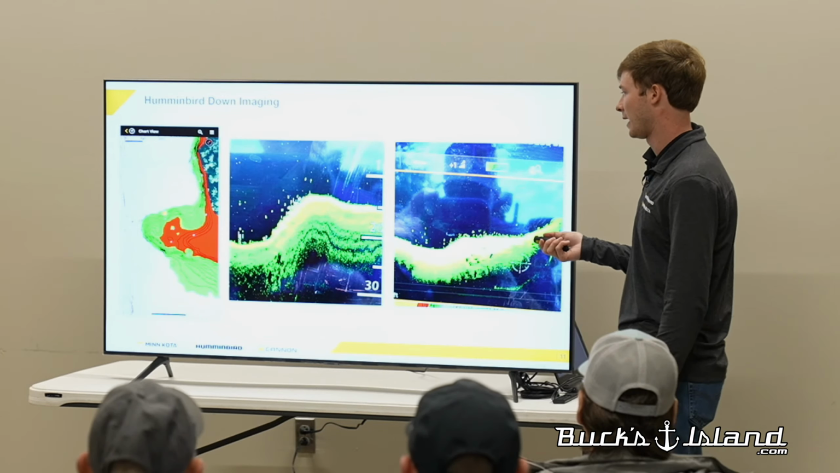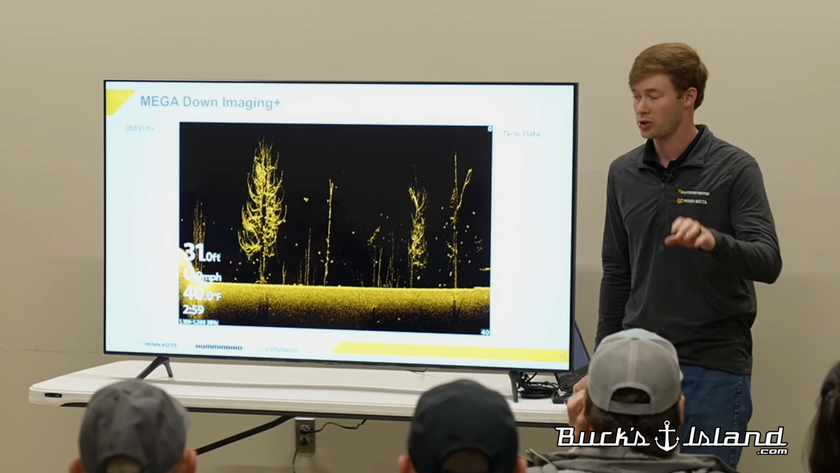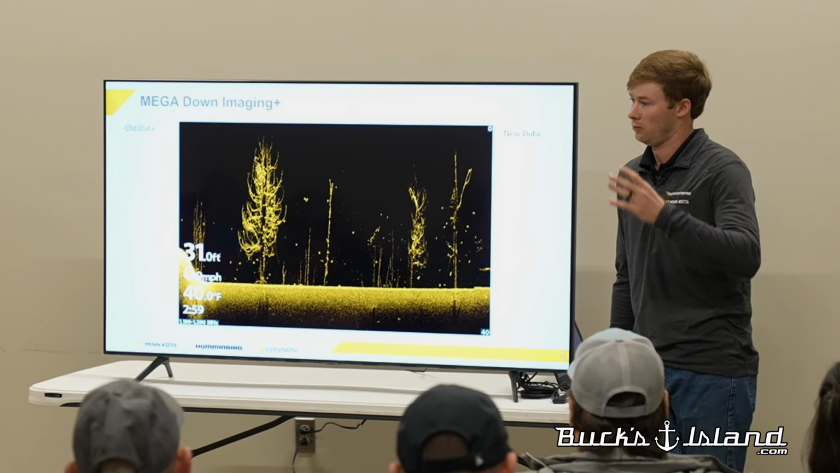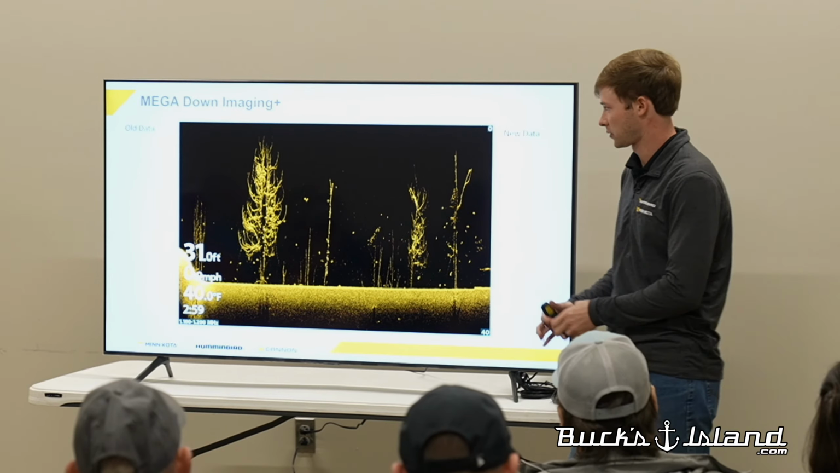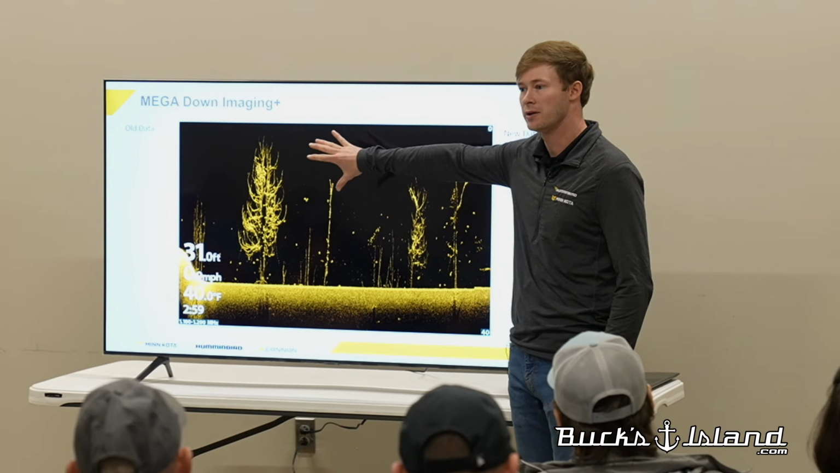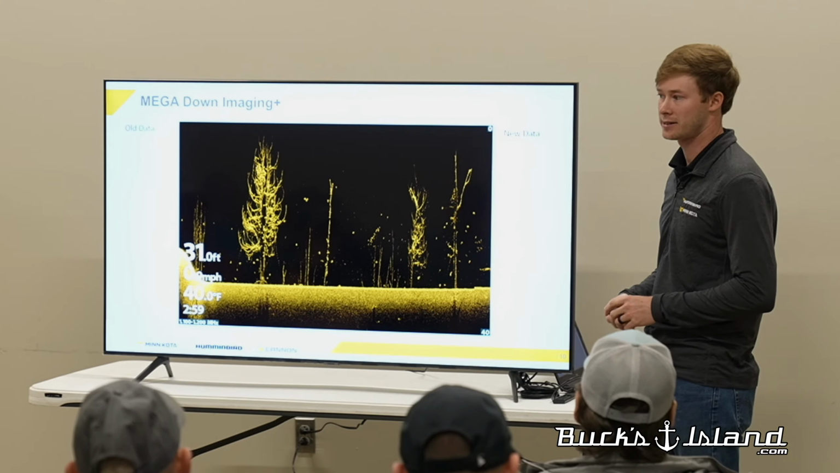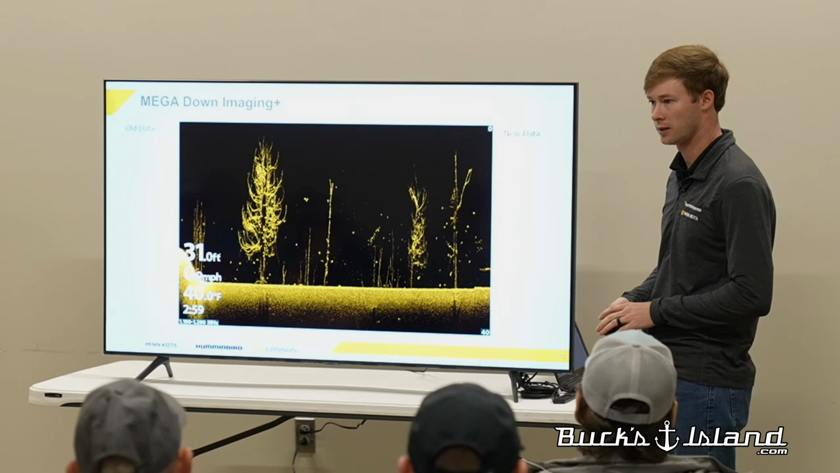One important thing with down imaging: you will see there's a setting, once you put your unit in custom mode, called water column sensitivity. With this rain like we're having today, it's going to muddy up the river, and it's going to have so many microparticles and fuzz in your down imaging screen that you cannot really graph efficiently. There's a setting when you turn it into custom mode that says water column sensitivity.